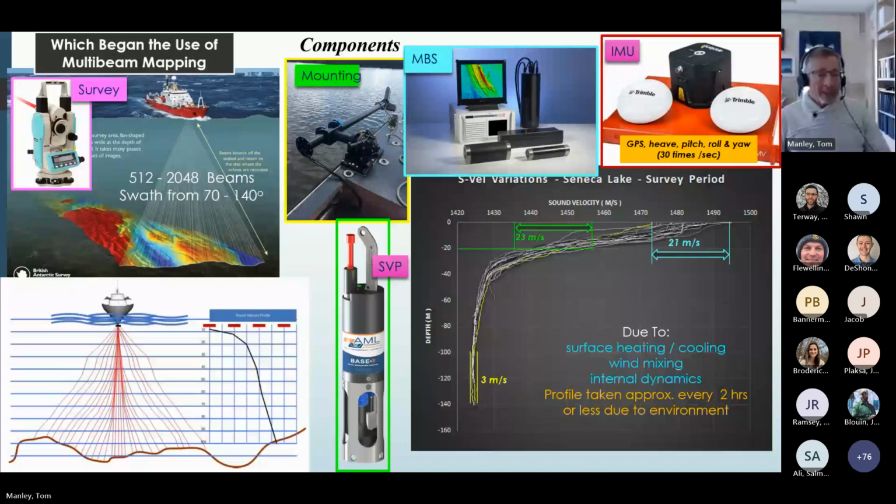Knowing this information, I believe you can visualize these beams moving over the bottom of the lake in response to the chaotic motion of the vessel itself, i.e. heave, pitch, roll, and yaw.